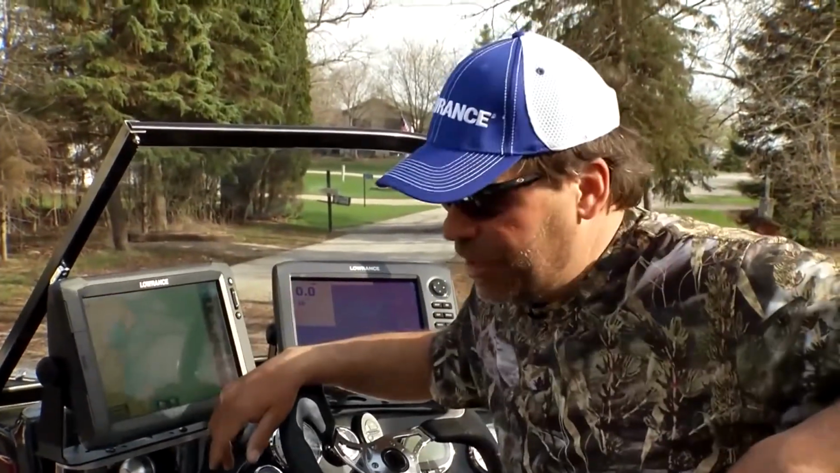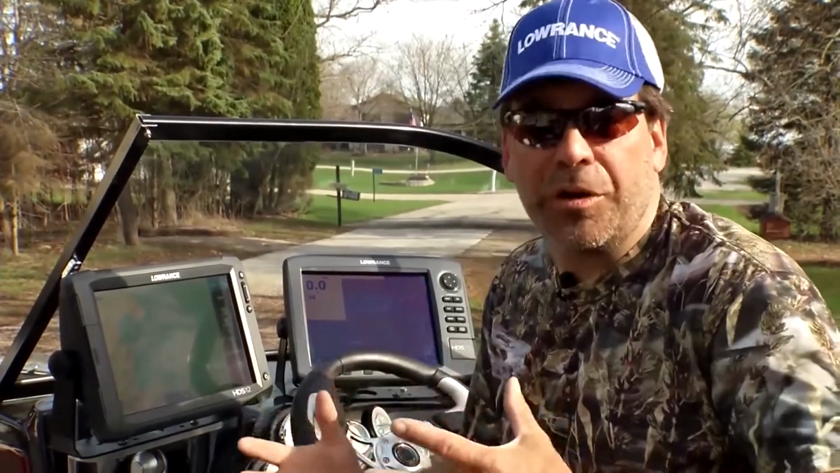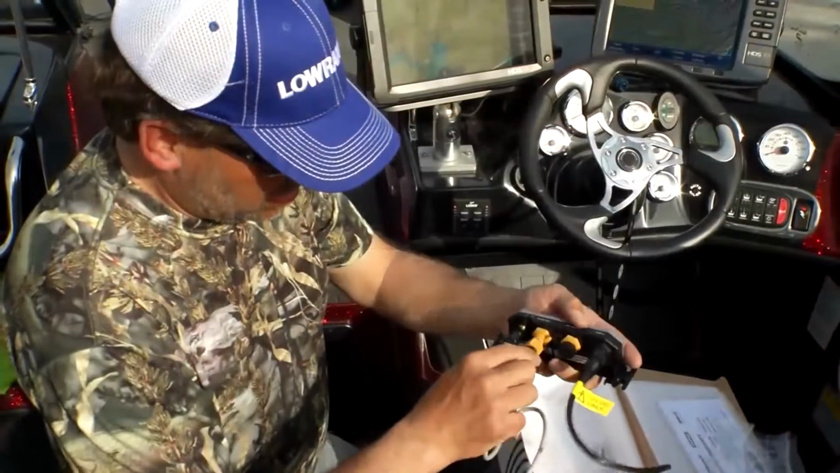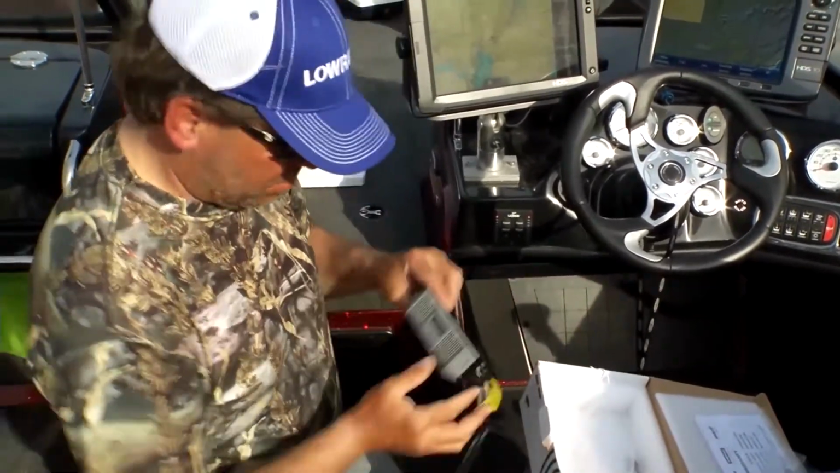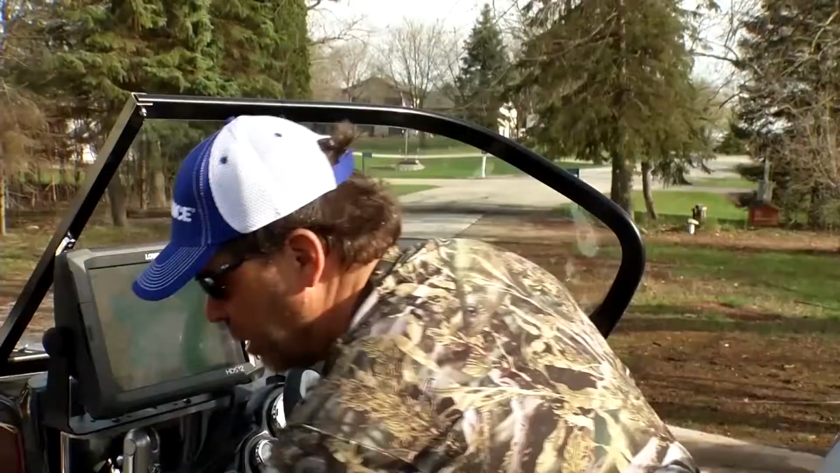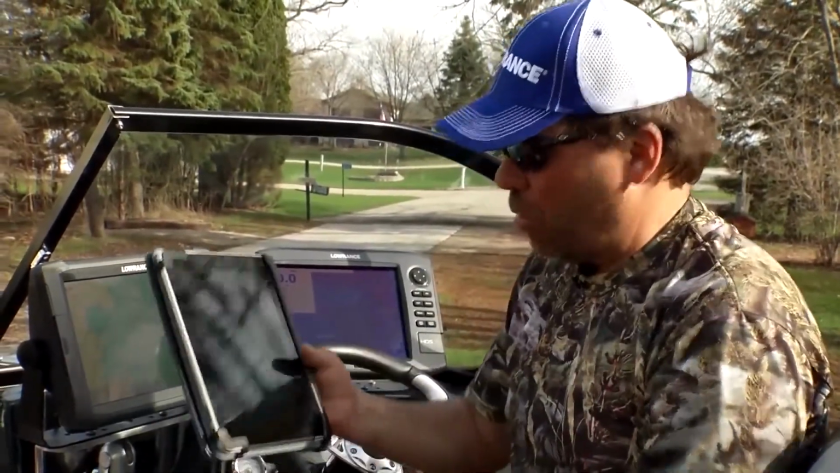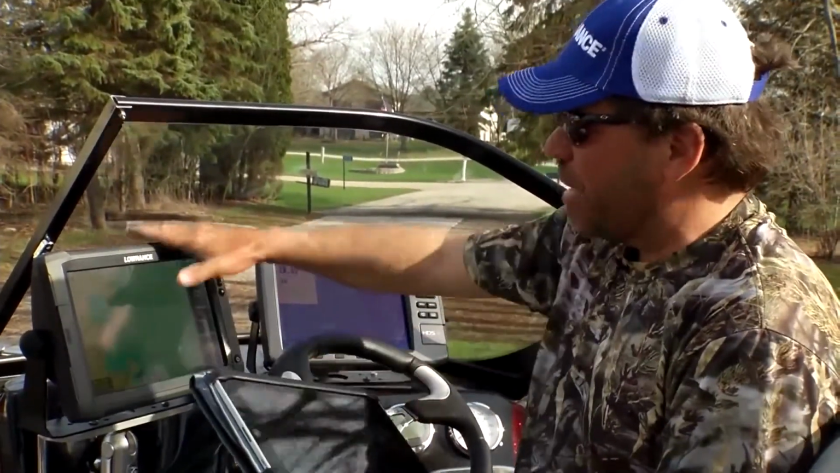So let's talk about some of the features that are out there. The first one is just kind of a cool feature, and that is that you can set up what's called a Go Free wireless network within your boat. Basically you get this Go Free system, connect it up to your Ethernet networking, add a little bit of power onto it, and it's going to set up a wireless network within your boat. What that allows you to do is connect to either your smartphone or your iPad and actually see what's happening on the screen, exactly what's happening here.